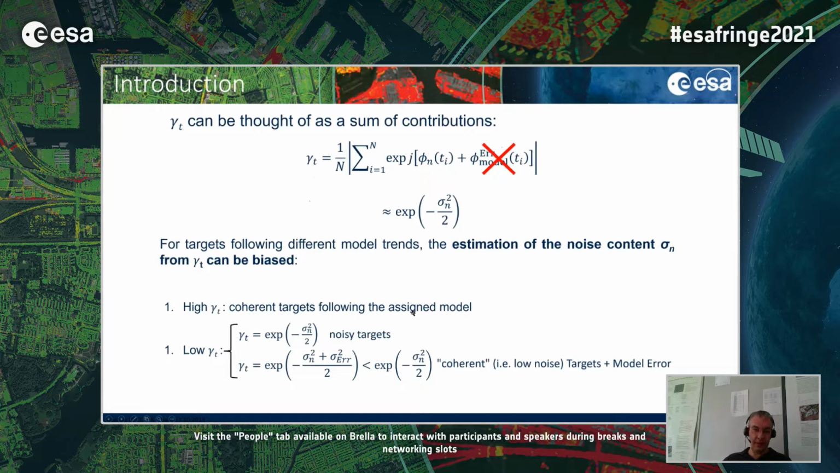So, we see that by selecting targets with high coherence, we select basically the targets which follow the assigned model. While in practice, once a model is assigned, low coherence targets include both actually noisy targets and targets with low noise but the wrong model. And we could actually be interested in seeing these targets.